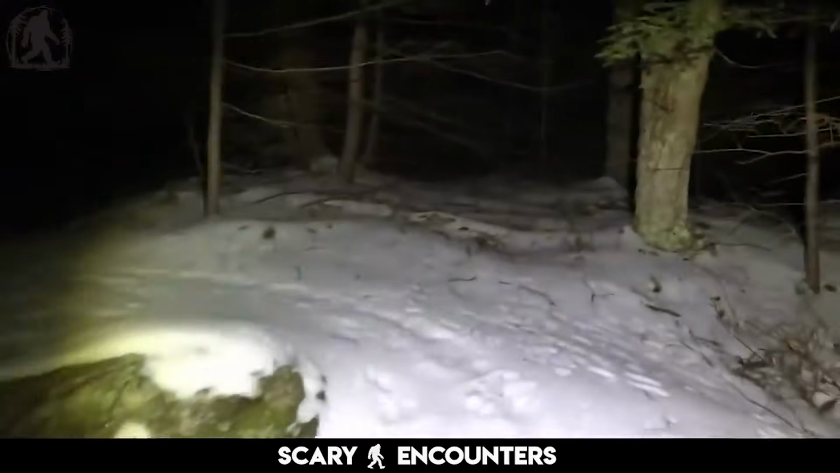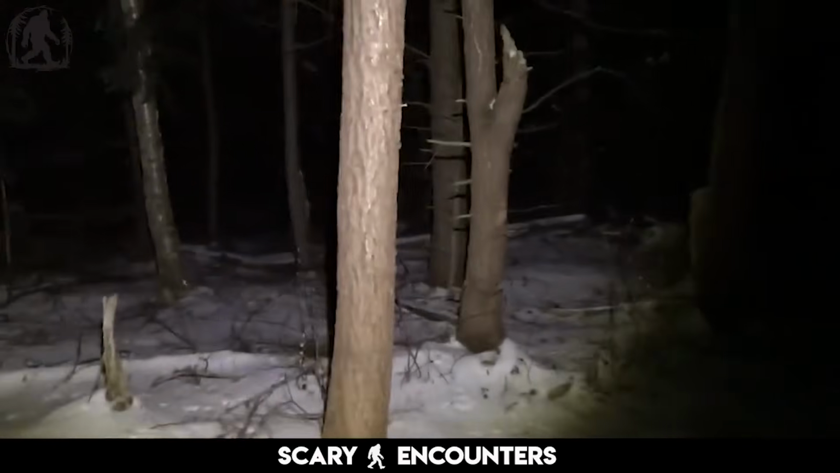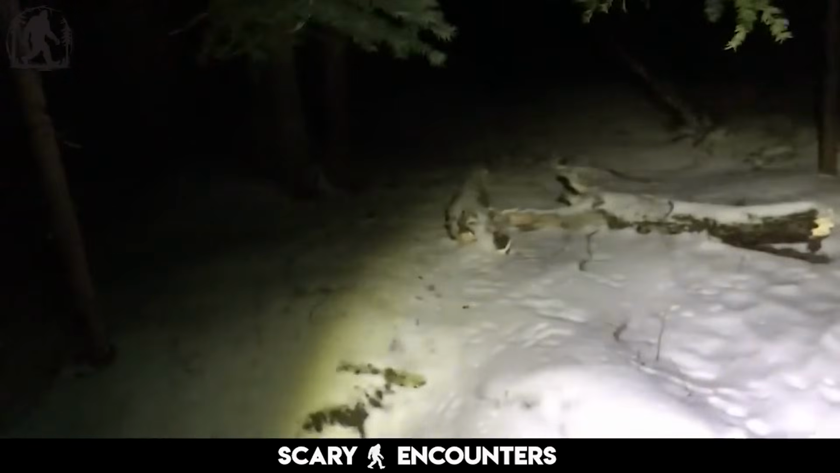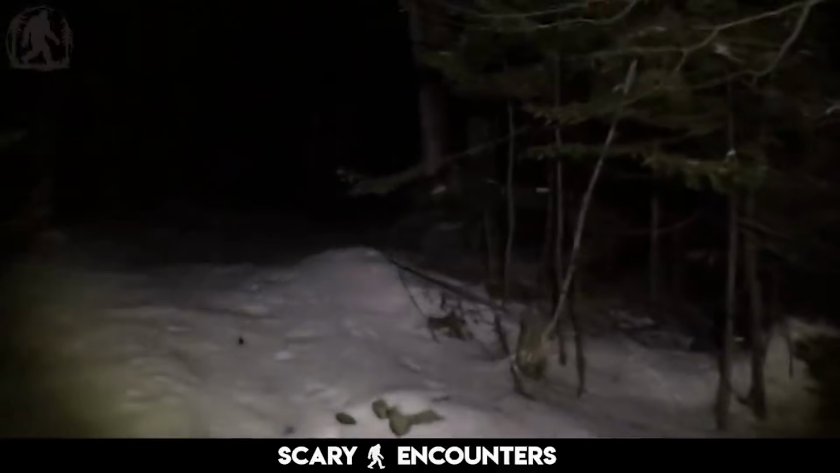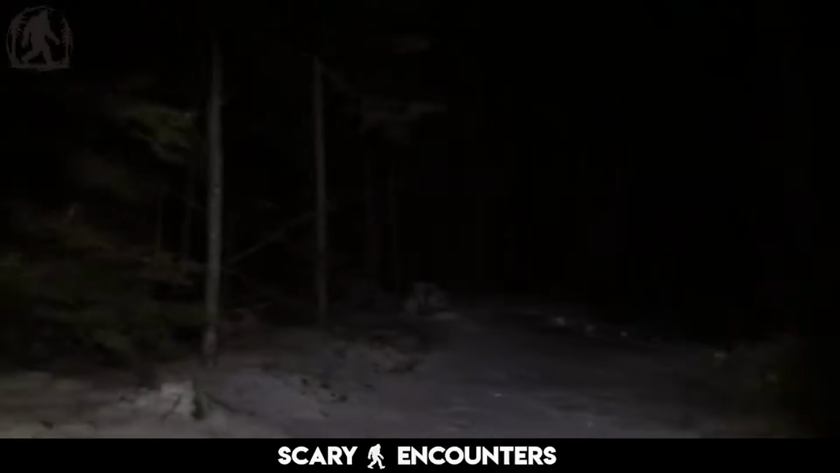The deeper he moves into the wilderness, the more the landscape begins to feel untouched, as if no human has set foot there for a long time. It's the kind of place where something could be watching, something that doesn't want to be seen. The camera catches every step, every crunch of snow underfoot, and every flicker of movement in the dense trees surrounding him. Then, something unusual happens. A sound pierces through the night, echoing across the forest.